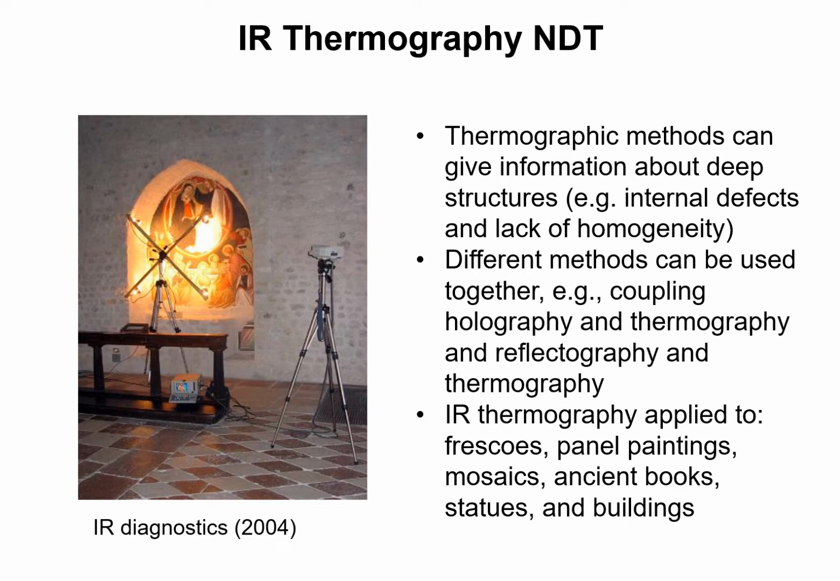Thermographic methods can be used to recover information about deep structures, such as internal defects and lack of homogeneity. Also, different methods can be used together to extract more information, for example, coupling holography and thermography, and reflectography and thermography. In artwork diagnostics, these methods are widely used thanks to their characteristics, mainly remote and wide field imaging of hidden features such as detachments, cracks, and so on. And also thanks to the possibility of quantitative evaluation.